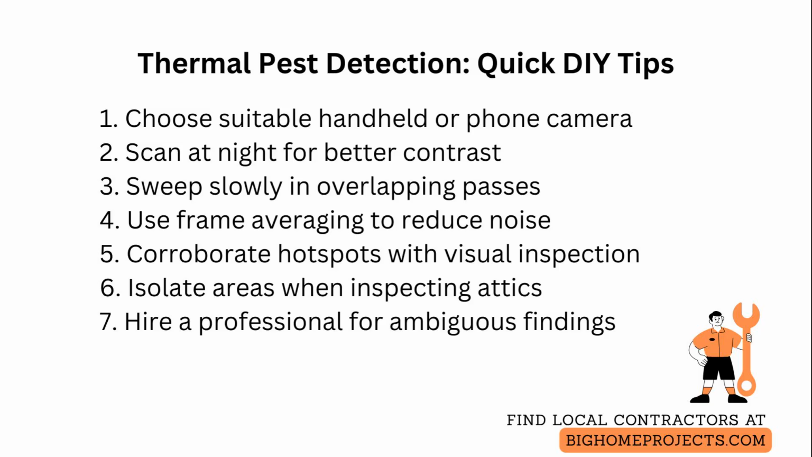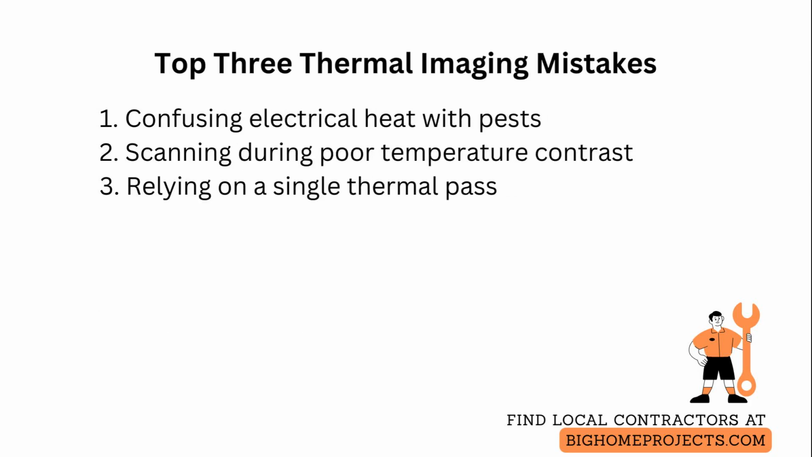If findings are ambiguous, such as faint or intermittent hotspots or potential structural or electrical heat, hire a professional for a confirmatory inspection to avoid misdiagnosis and safety risks. A common mistake is mistaking electrical wiring, lighting fixtures, or HVAC components for animal activity. Verify with a visual check and a simple non-contact voltage tester before assuming pests.